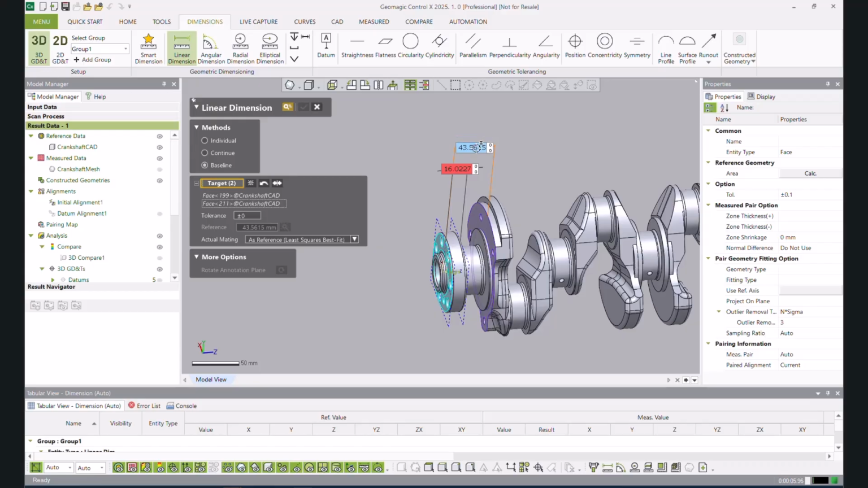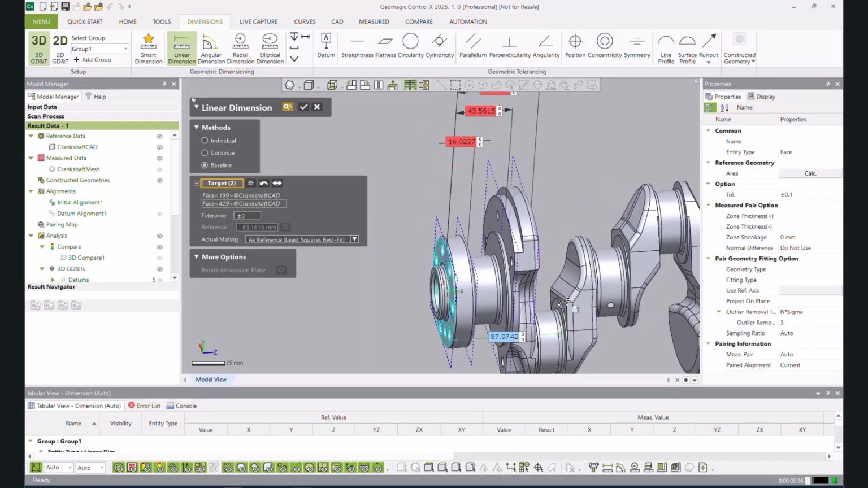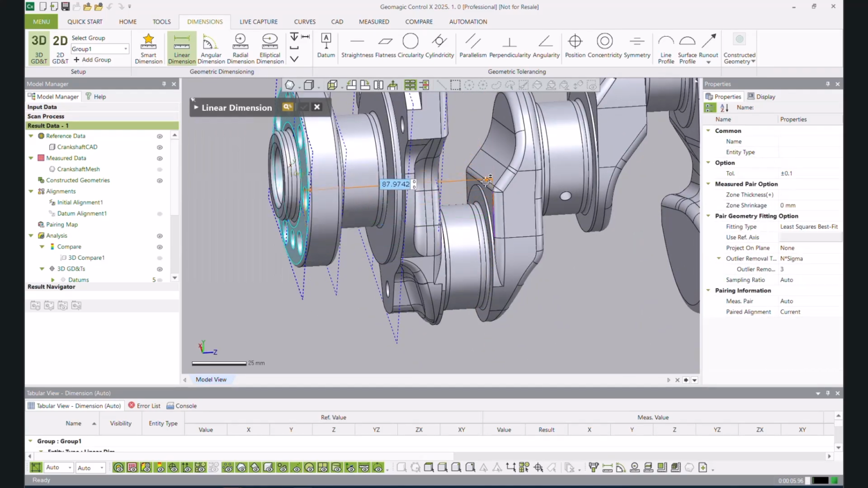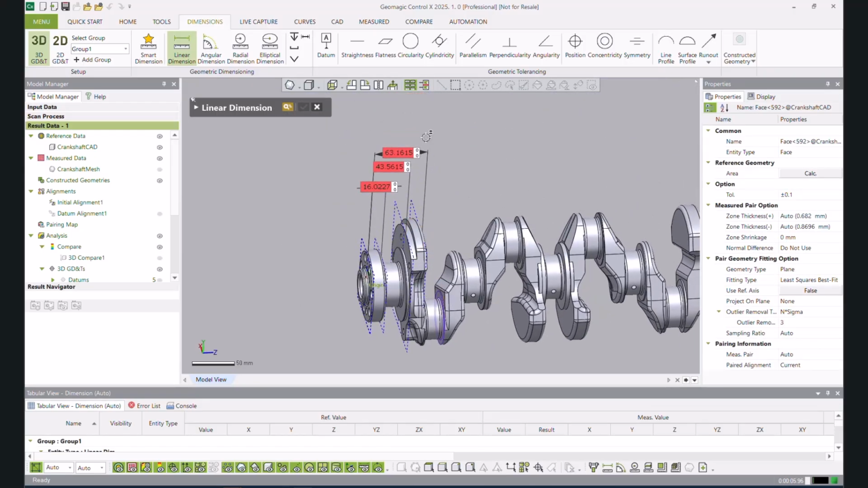And then you can see there, I get another dimension. And we want to come back here, come up again, another dimension. Grab this surface here. Oops, I don't want to grab that line. I want to grab this plane here. There we go, much better. Move it up.